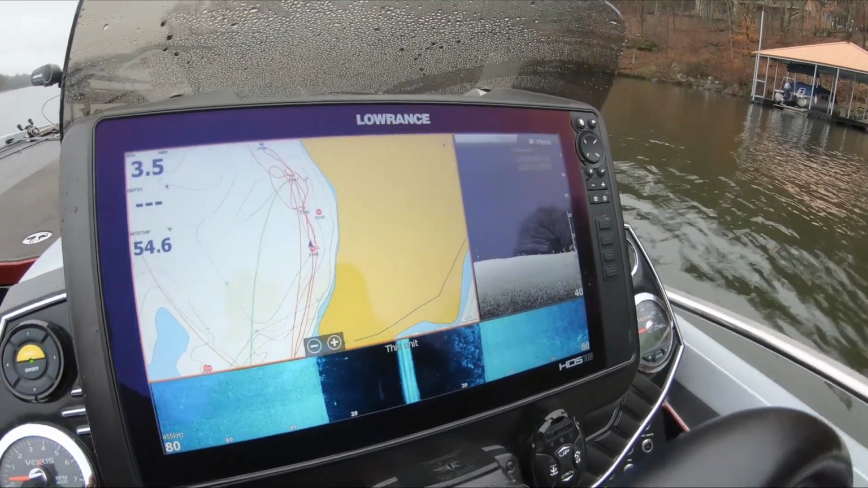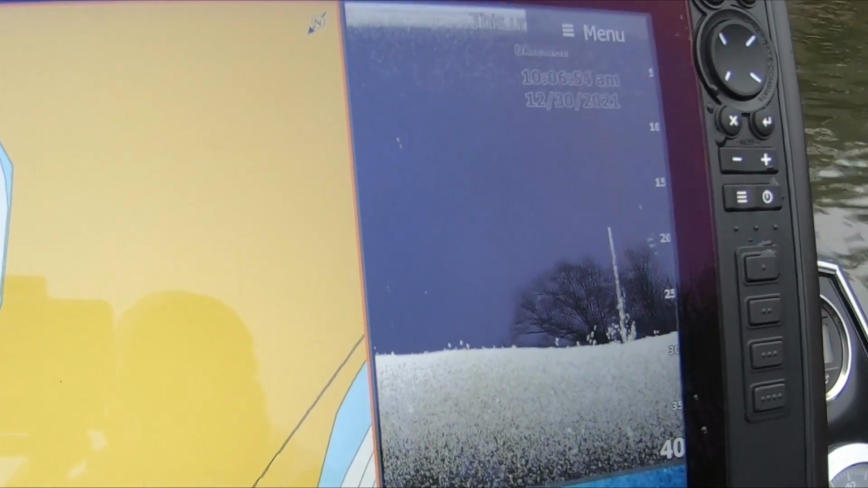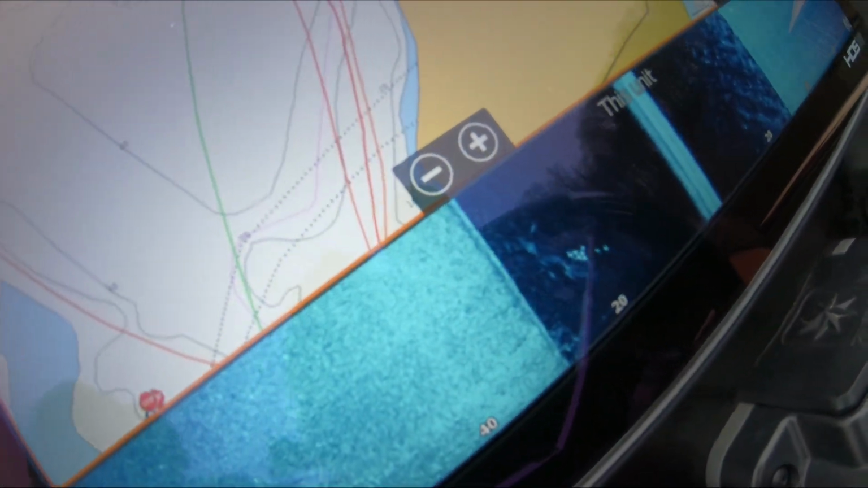All right, guys, we found a little group. We've been idling for a while. There's a tree. We got some fish kind of hanging around it. That's kind of what you're looking for. Got a little group right here.